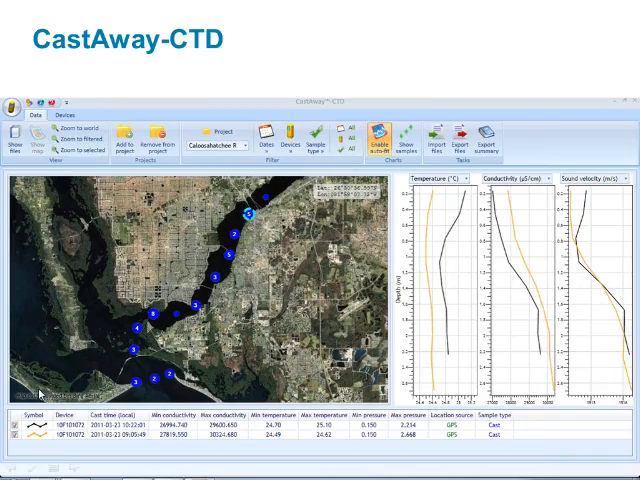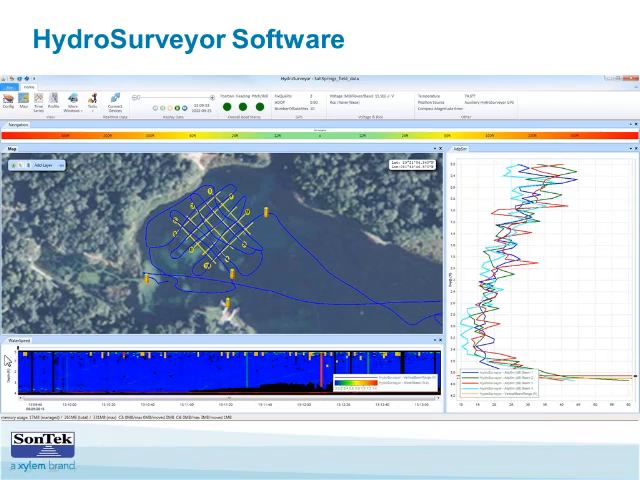Basically, what I was trying to show is that you can plot this in the HydroSurveyor software. You can arrange this screen to be bigger if you like, or undock it and float it anywhere, maybe even to a second screen. But this area down here would be analogous to an echo sounder trace.